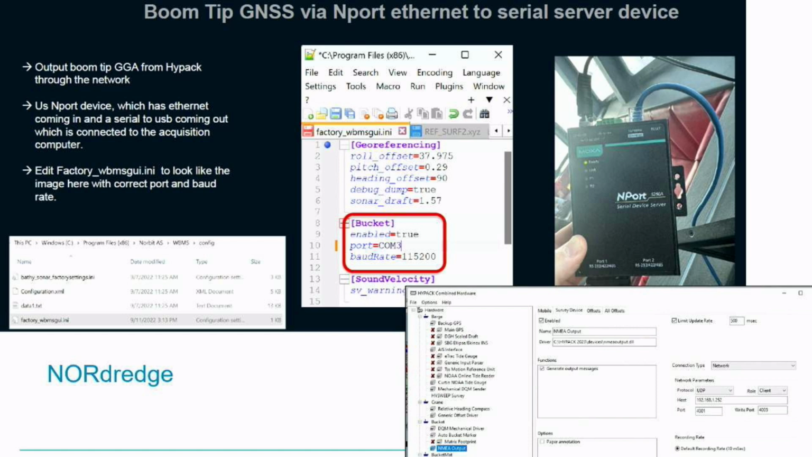So with the Norbit system, in order to get that red dot on the screen to show where the bucket is, you really need a NMEA GGA input from your GPS that would be at the boom tip, but our dredge didn't have that. Our dredge has our GNSS antennas on the barge, and then we use the crane slew sensors and boom angle sensors in order to calculate the bucket position. So we have to figure out a way to get that GGA string into the topside unit of the Norbit.